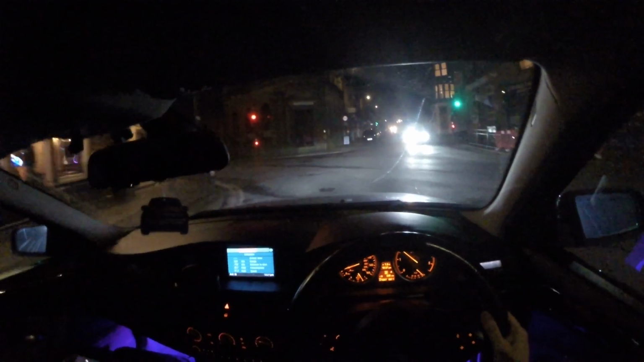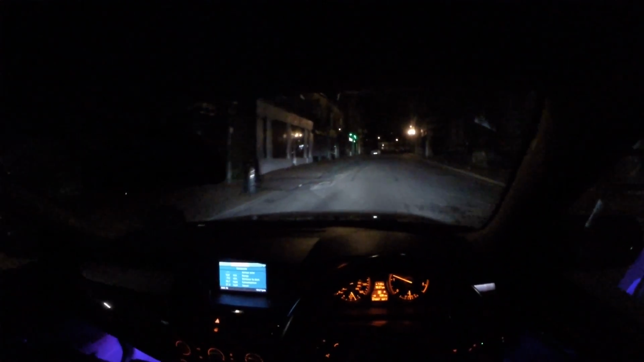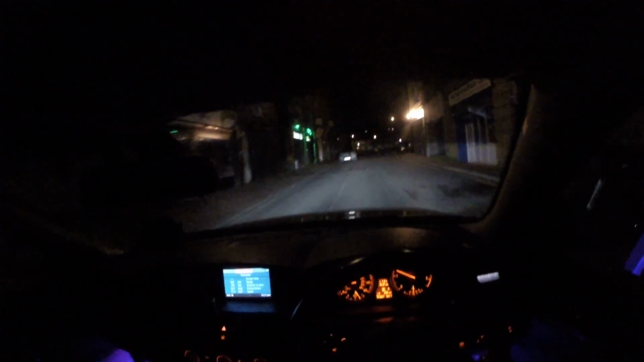Oh, is this the cobbled road? This is it. Oh no, where are the cobbles? So look here, lads, cobblestones. Watch my steering wheel. Can you see? Wow. Come on, lad. Come on, lad. Thank you so much.